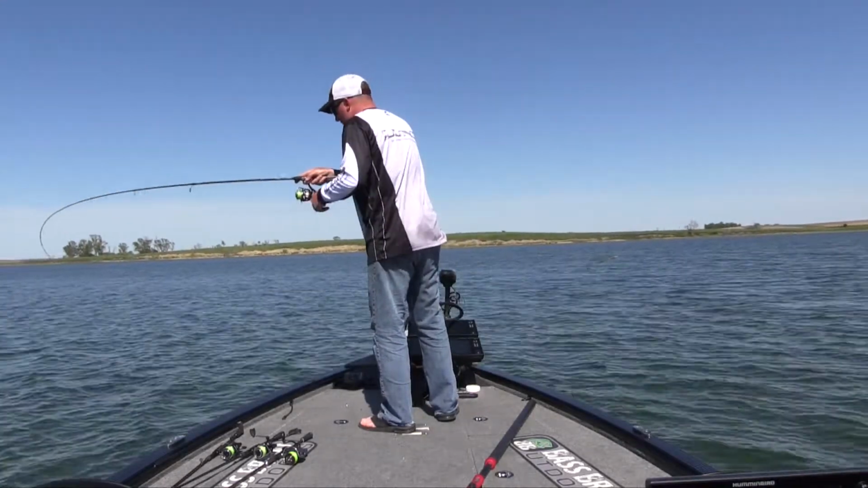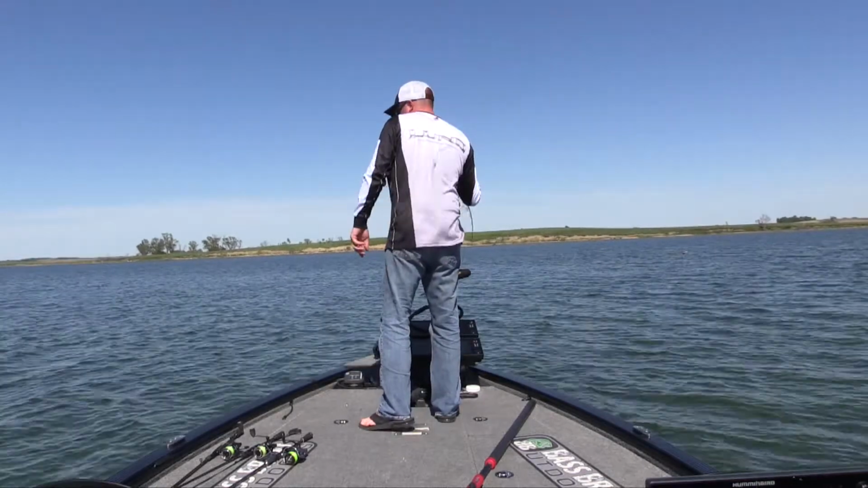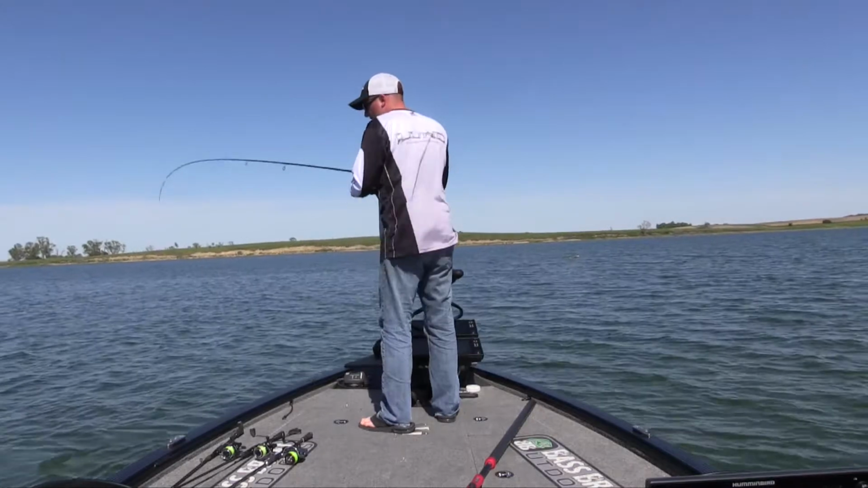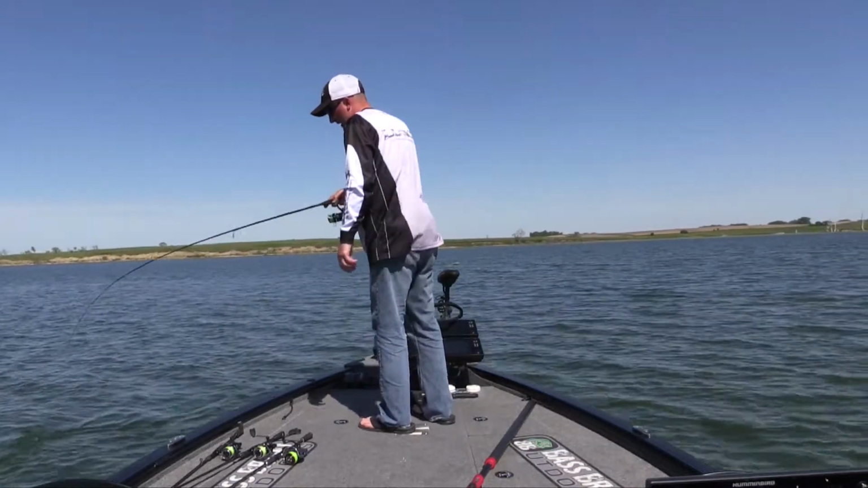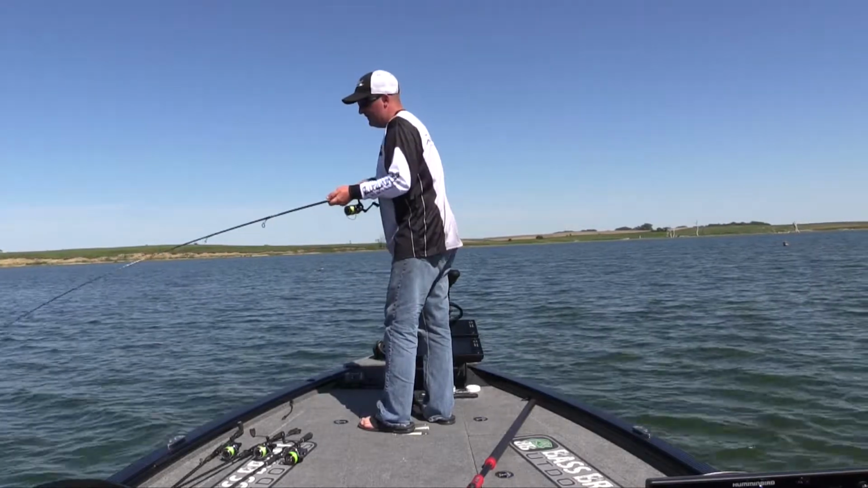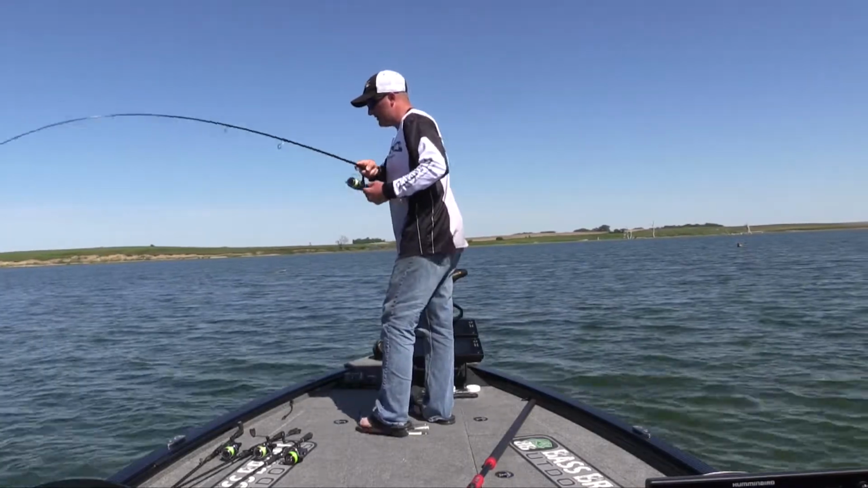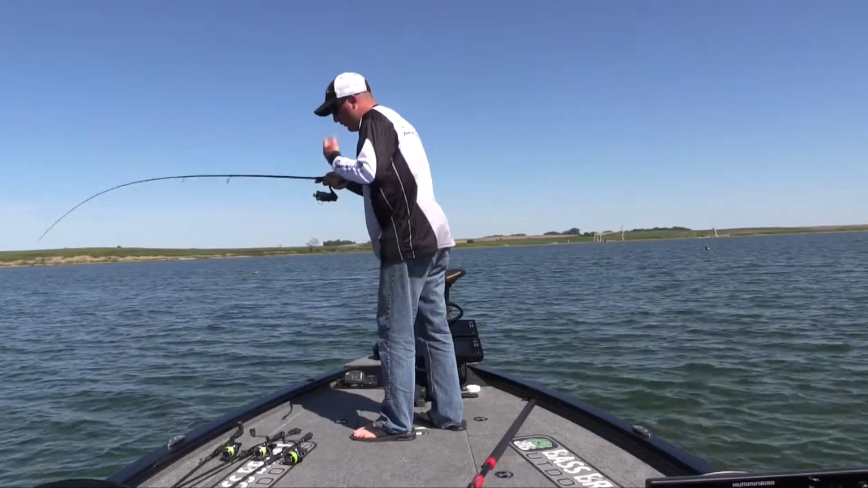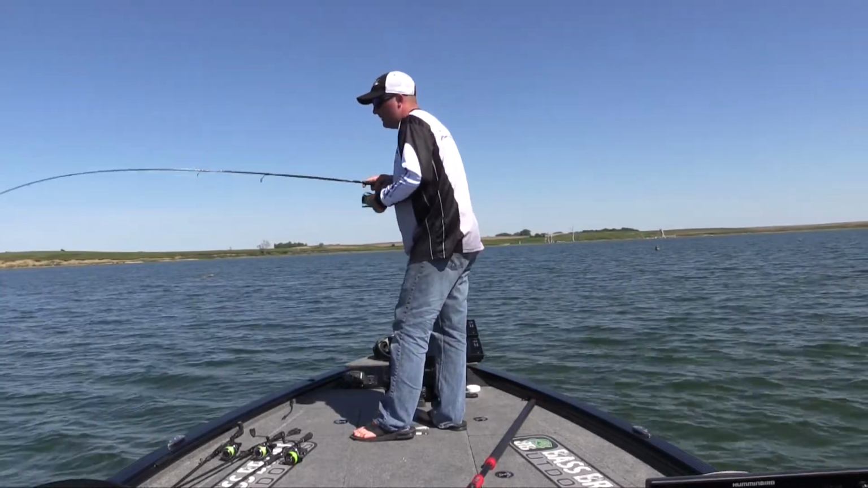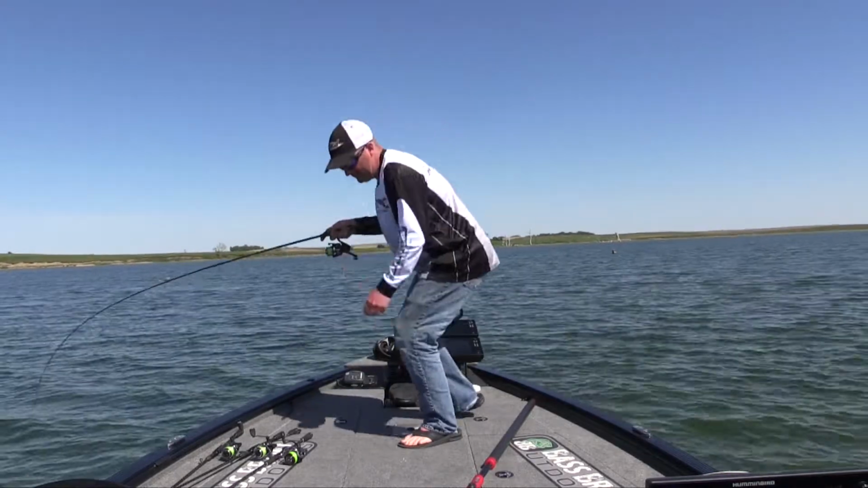I pulled up to a brand new area. It's got some dead wood on it, but I figured the bottom's hard and they might want to make some beds on that. And right away in the 360, I see a divot. There's a big circle. It's a no-brainer what it is. Threw the drop shot in there, hit the bottom, couple shakes, bam, nice smallmouth.